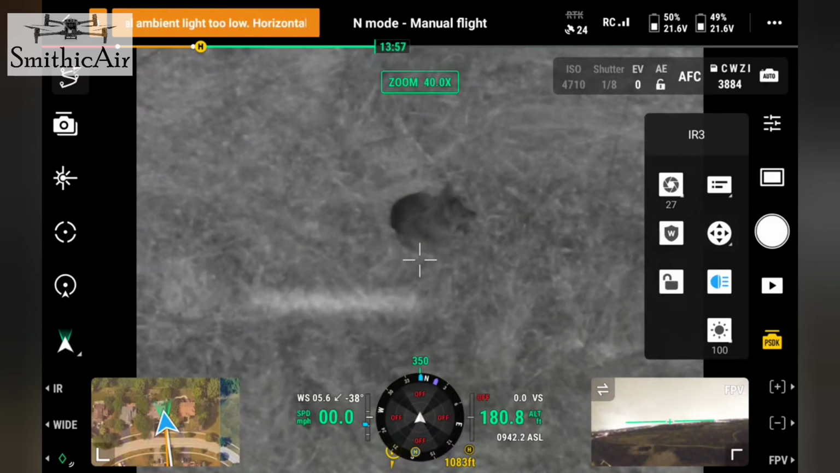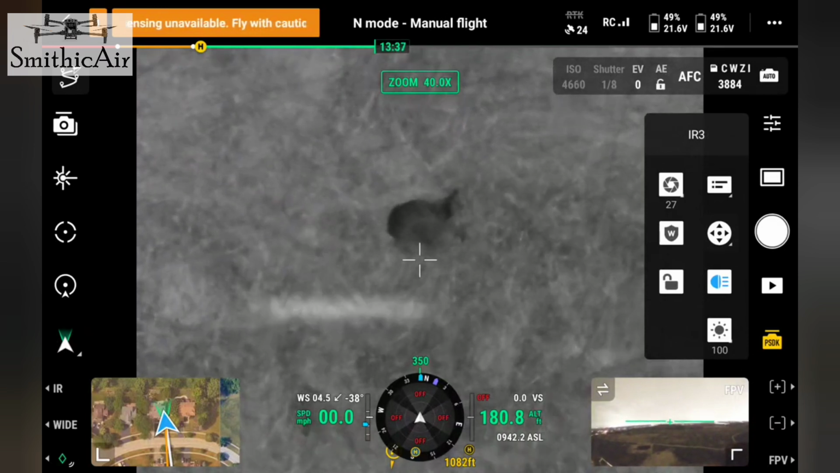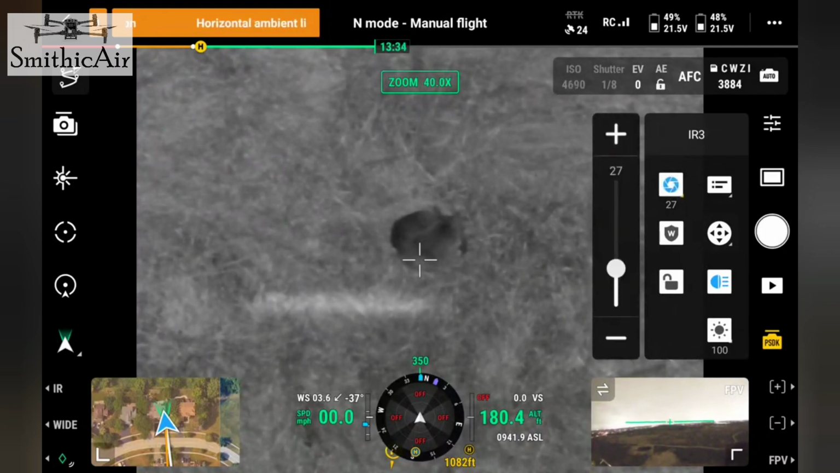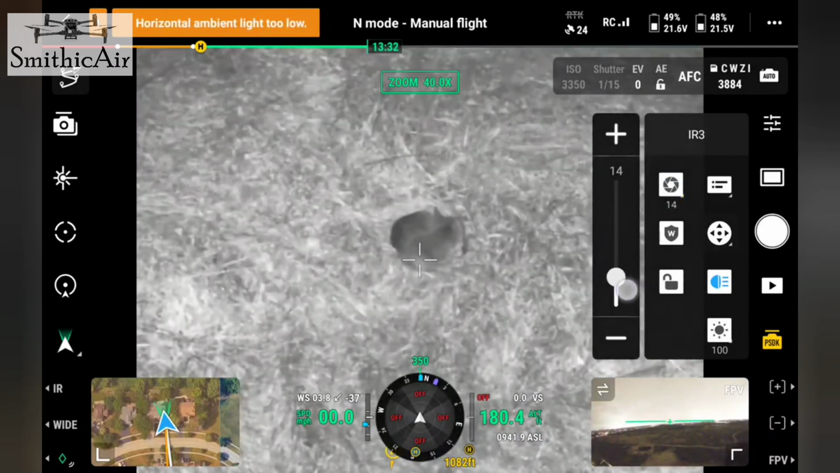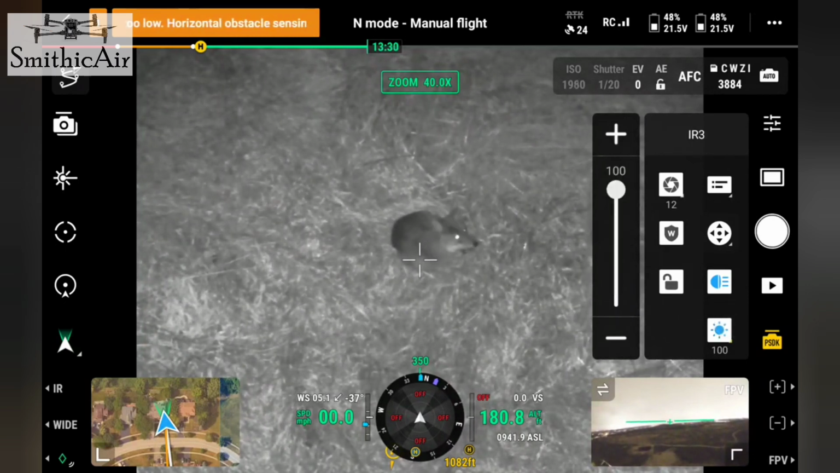So normally a coyote would be running on me with the spotlight on him, but he's just hanging out there, which is crazy. If I can narrow that. And I can lessen the intensity if I need to.